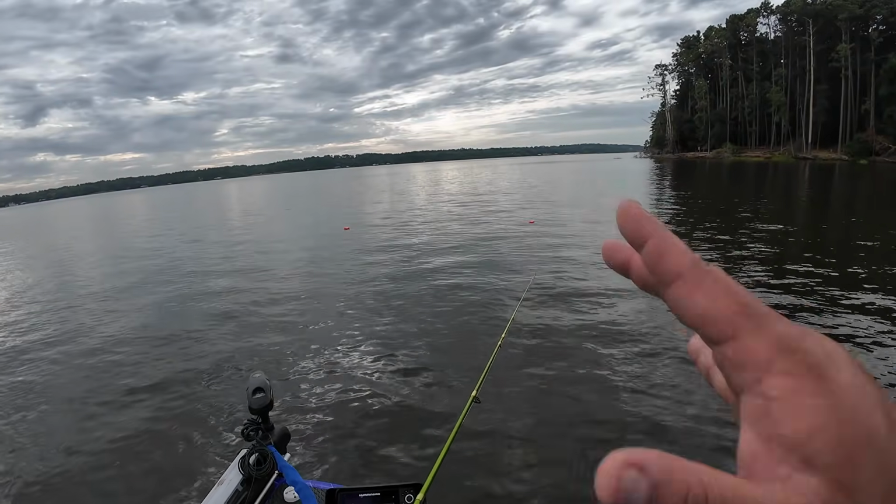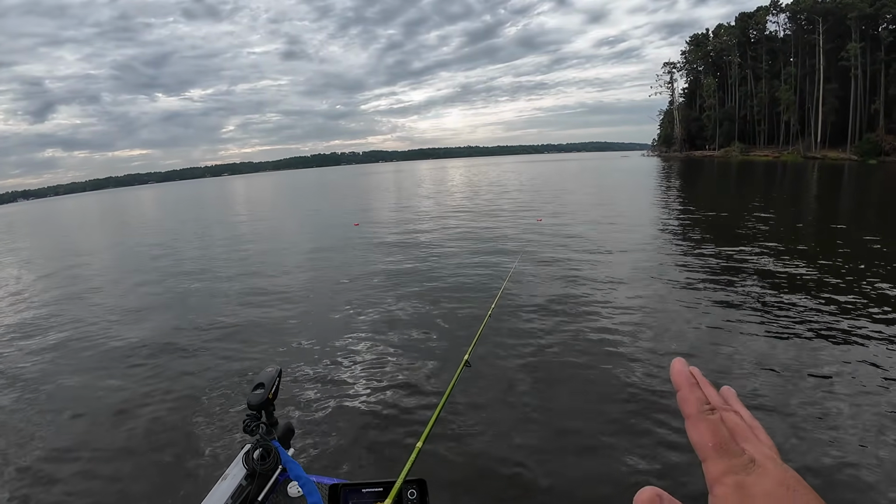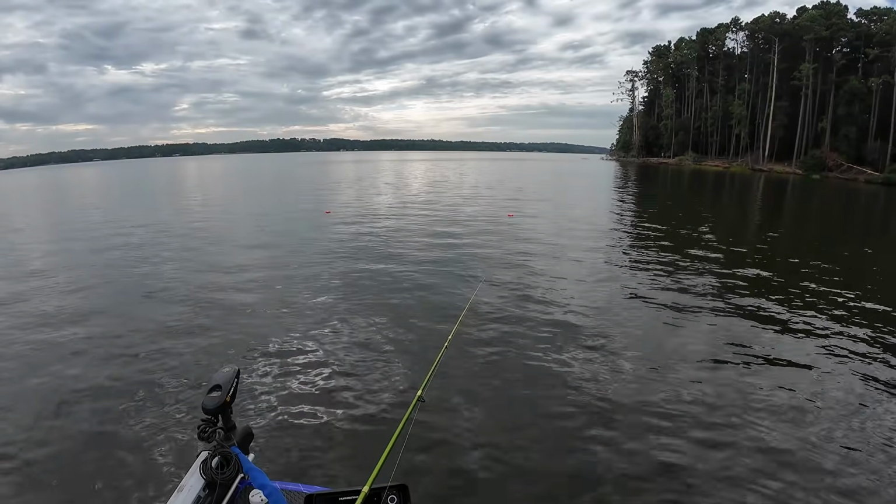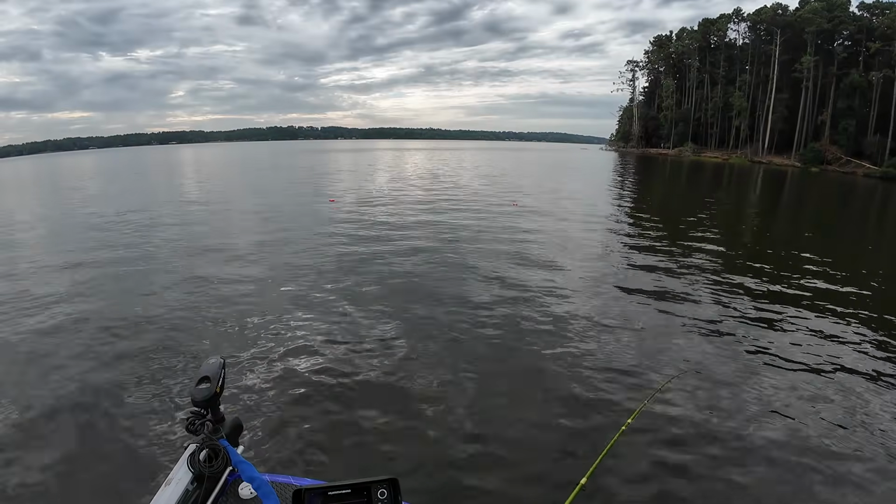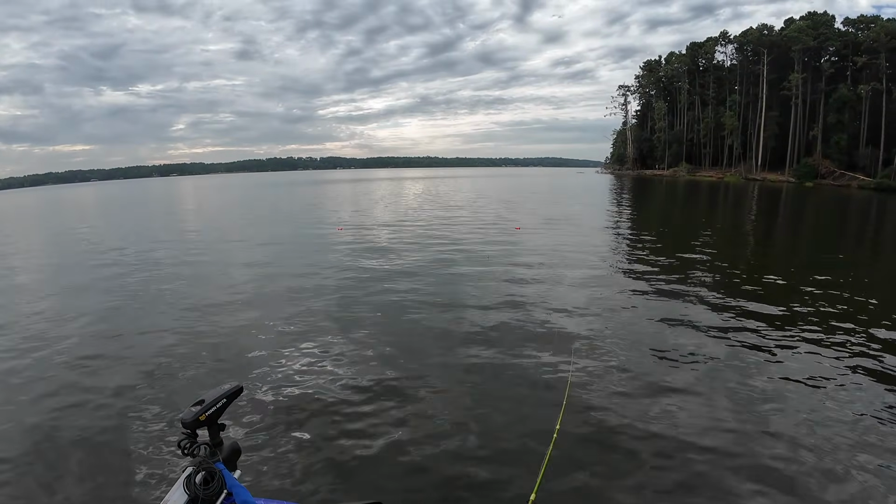See guys, I'm not popping that minnow crazy. Giving it some pops and let it sit. Let that minnow hang over that brush pile right in front of these crappie's face. And a lot of the times, that's when they'll bite it, is when it's sitting still, just like that. Pop, pop, pop, pop, pop. Let it sit. Surely we can catch more than one off of it.